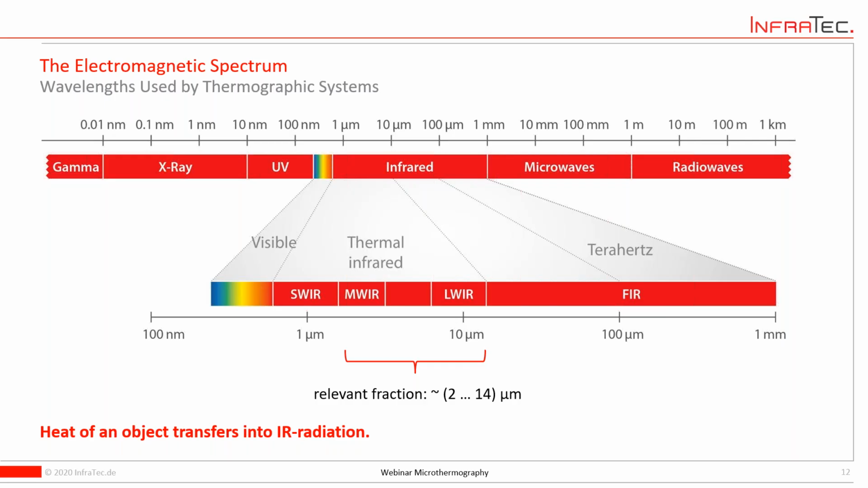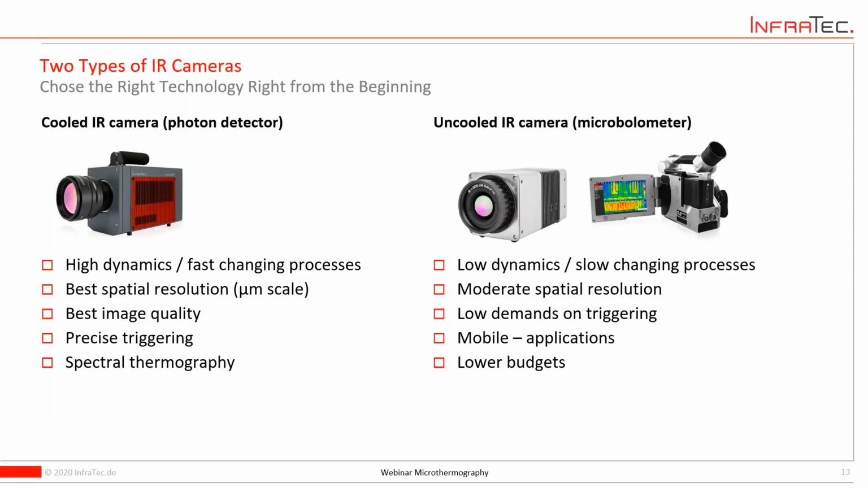That's why the cameras are radiometric cameras. That means they are calibrated, which adds some work in how to set up such a camera, how to calibrate such a camera, so that we can use them as radiometric measurement devices for contactless temperature measurement.